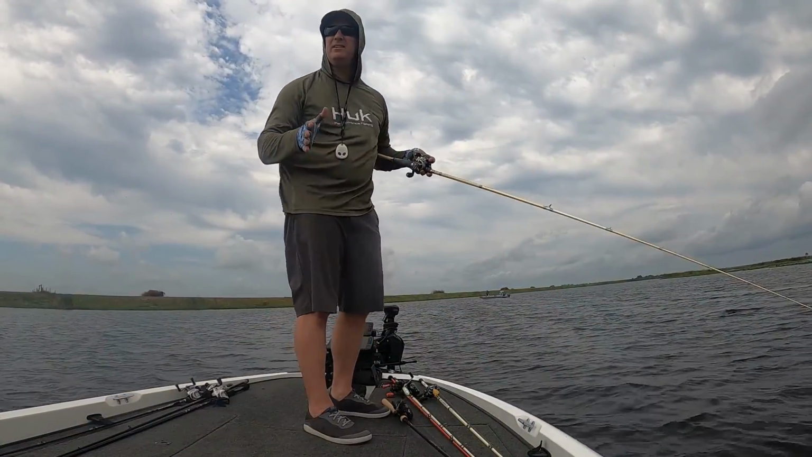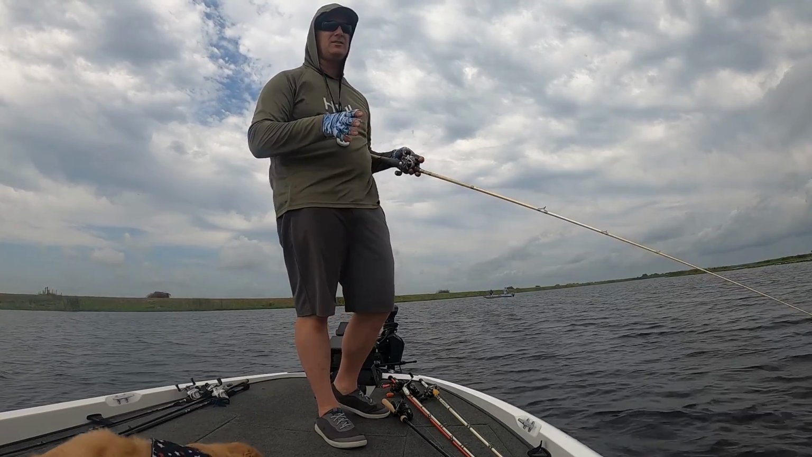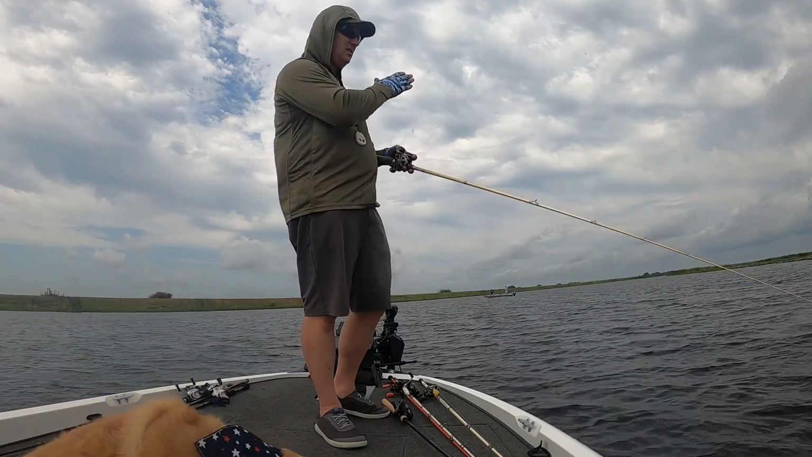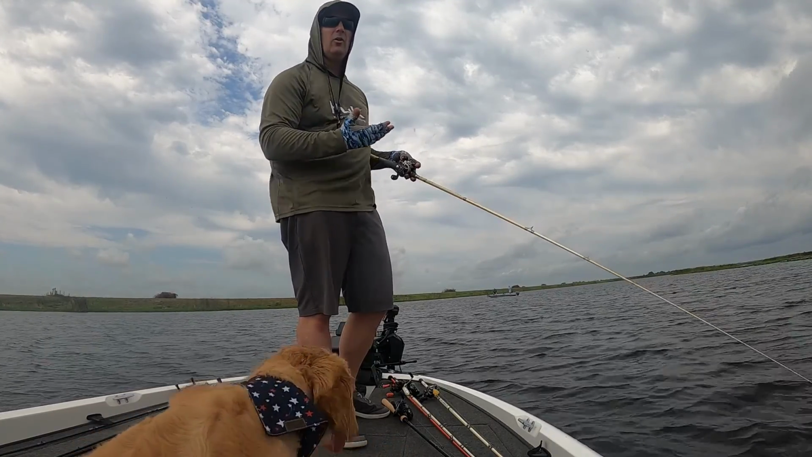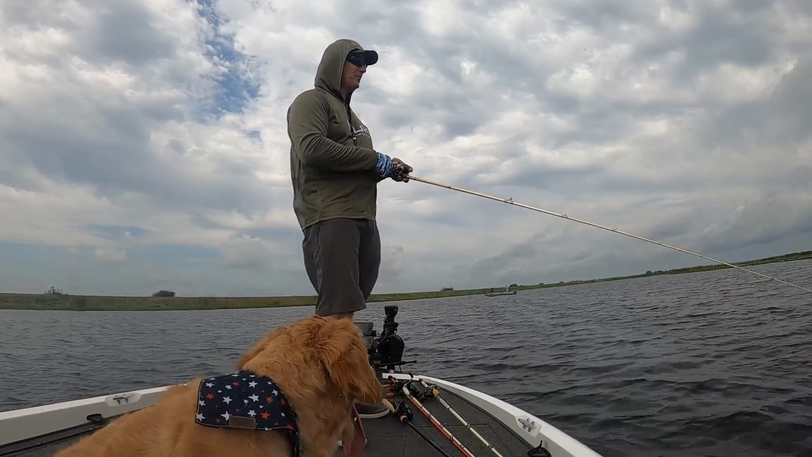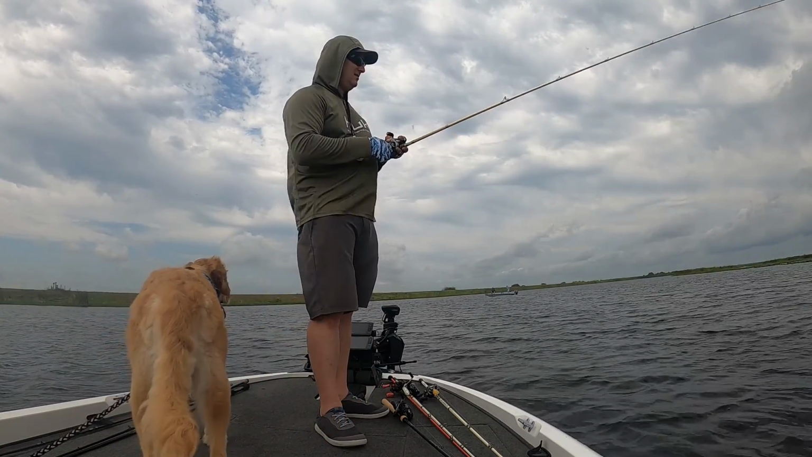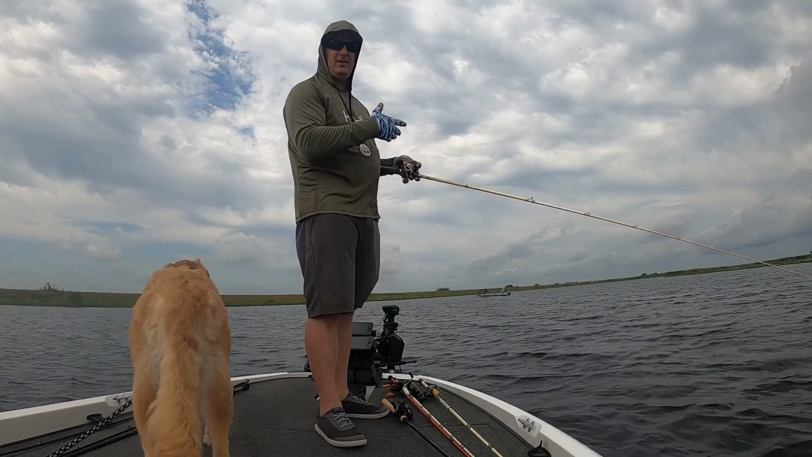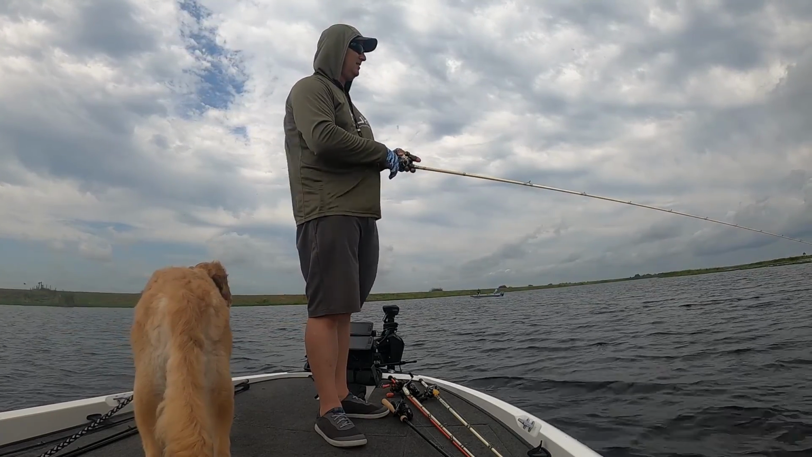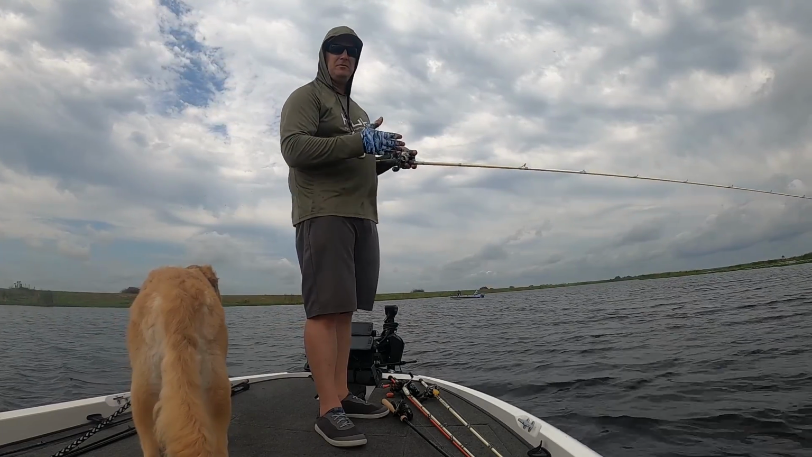So again here, I'm not even using the Livescope perspective mode to target individual fish. In this case, I'm just looking at it to see where that drop-off is without having to run the boat over it like you normally would with 2D sonar or side scan. So being able to see down here where the drop-off is allows me to make a more accurate cast without having to move the boat all over the place.